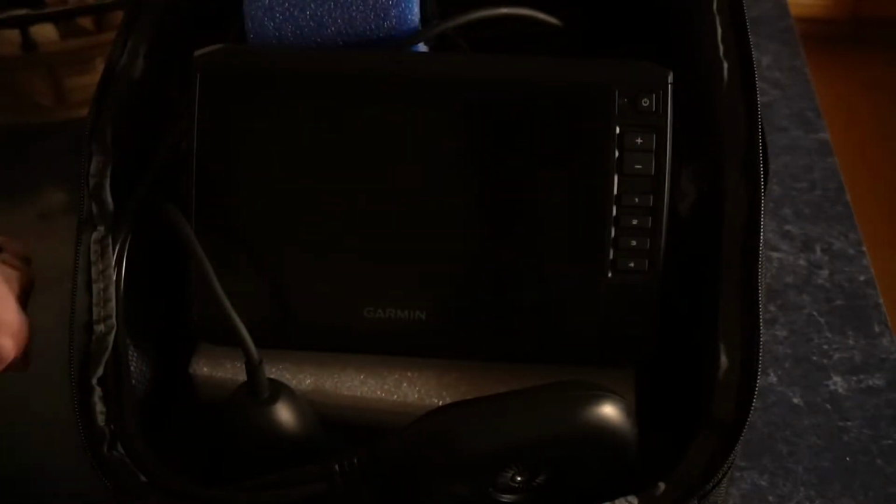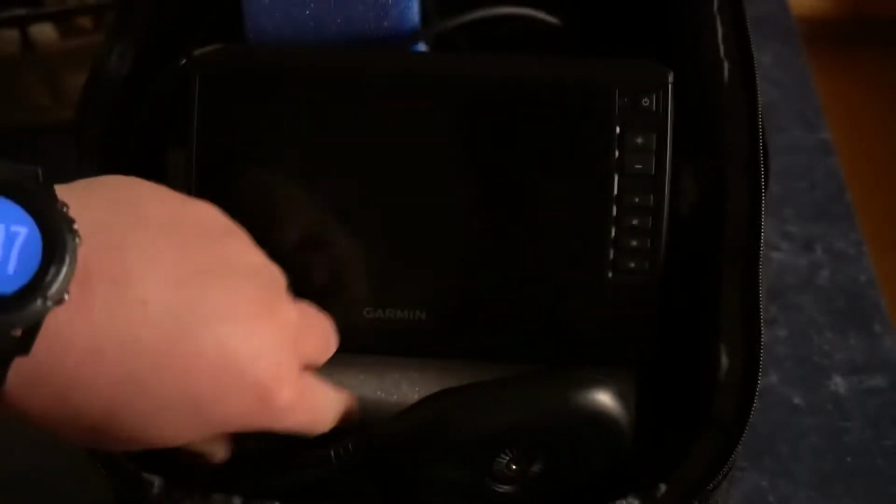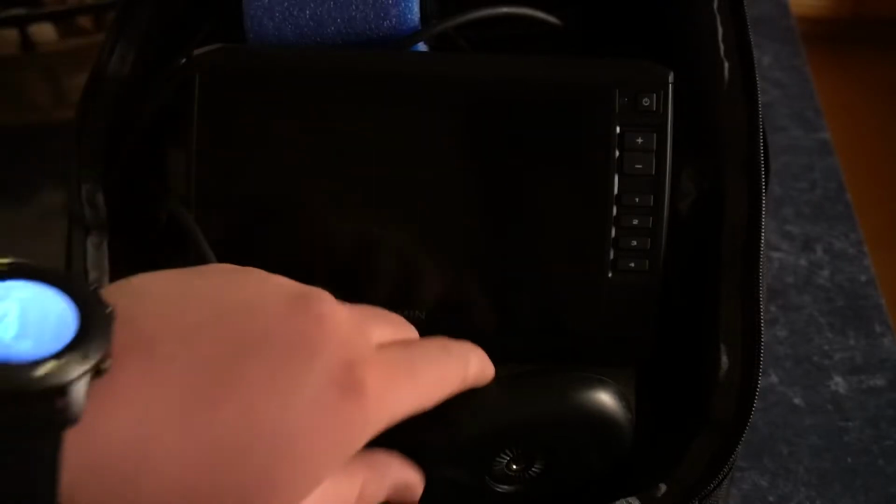I've shut all the lights off just so that there's no reflection on the screen so you can really see what this thing does. So immediately what you see here is that you've just got your regular ice transducer. Sorry, my wires are all kind of tangled up at the moment, but this is just your regular transducer. And I'll go into what that shows here in a little bit.